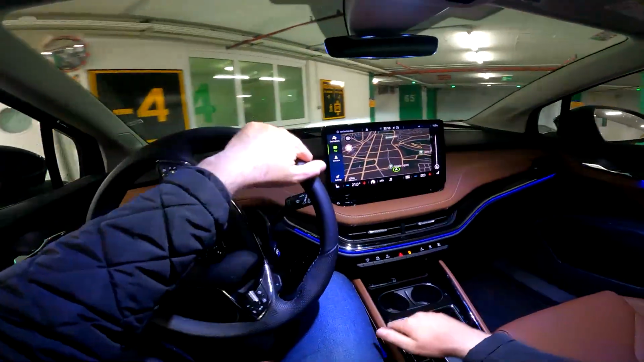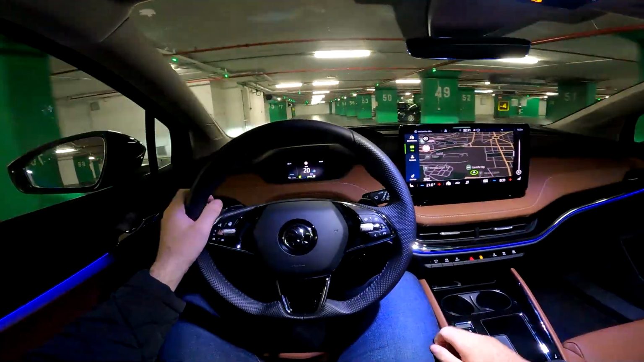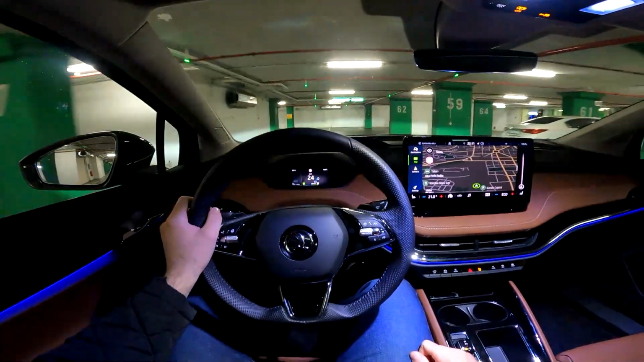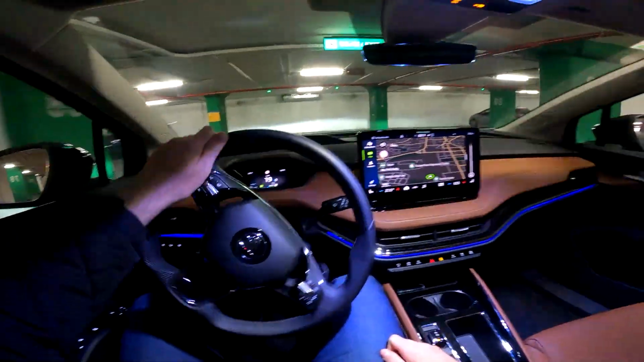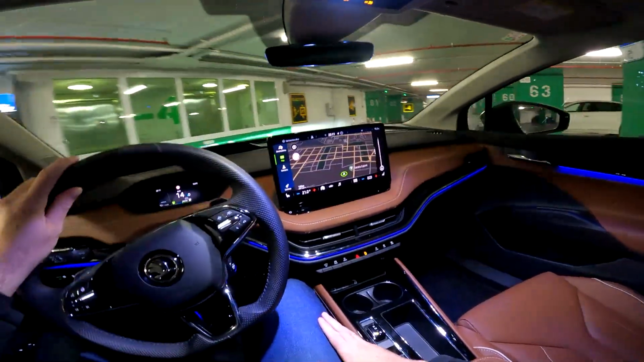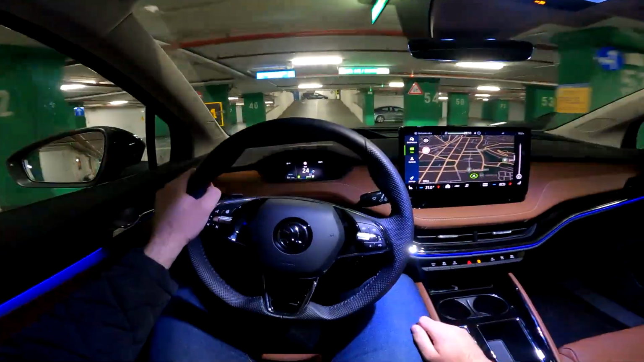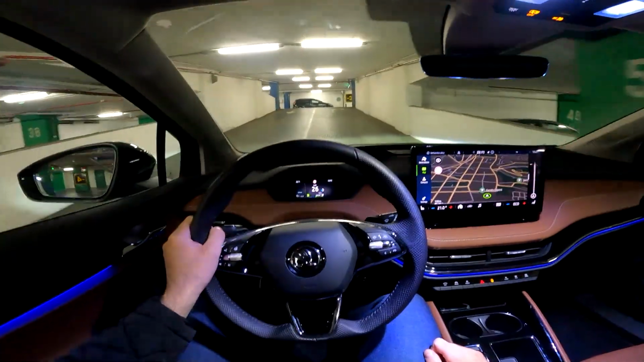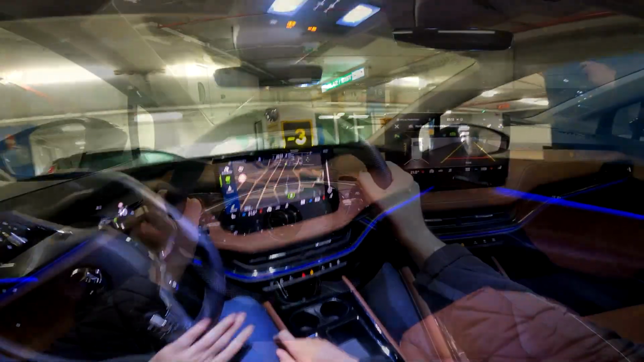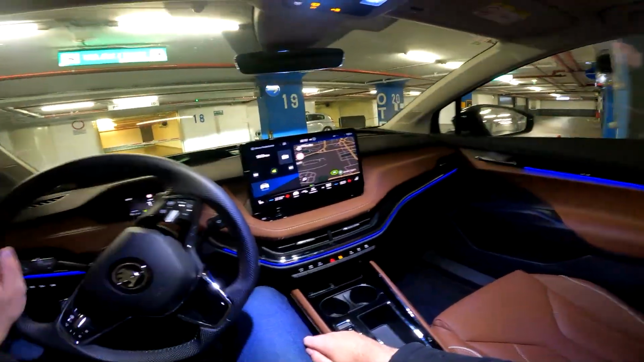And speaking about this interior, they wanted to create this lounge feeling, and they really nailed it. I can tell you that I'm really loving this interior. I think it looks magnificent with this leather. So this is all in leather. And also the screen is the biggest screen ever put in a Škoda model. So a 13-inch one, really impressive looking, and I have huge navigation. Or you can just press the home menu and you have this layout here.